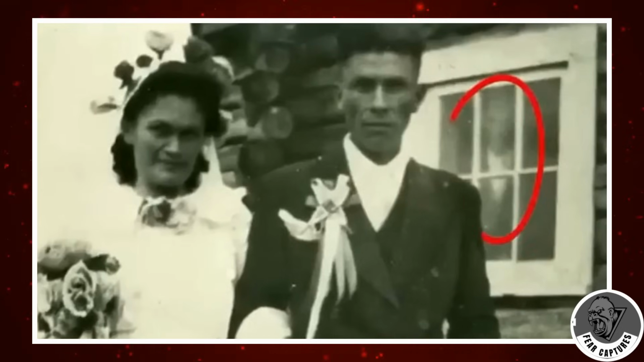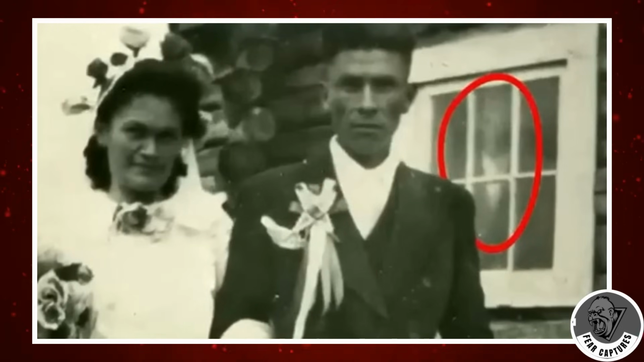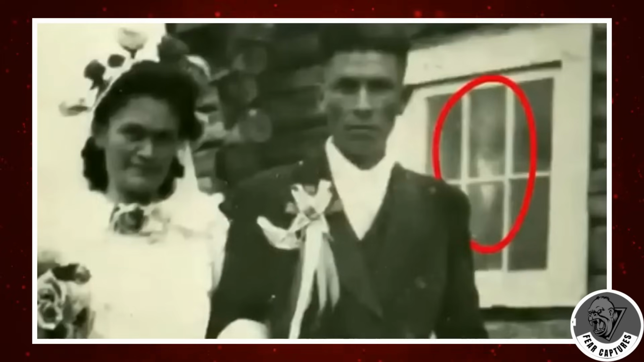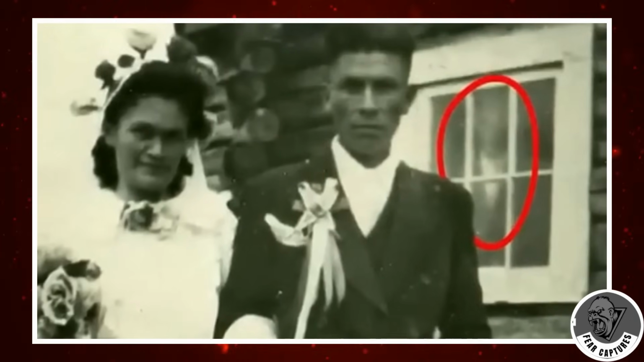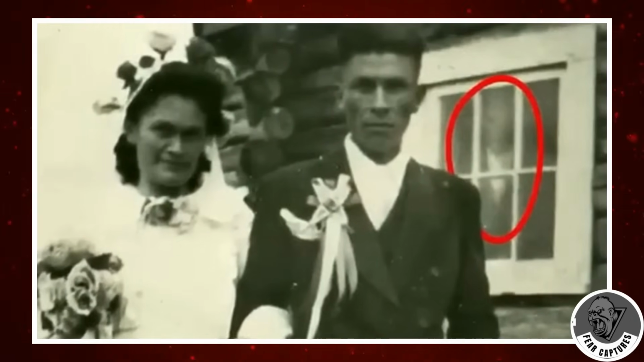Yet, upon closer inspection, a disquieting presence emerges from the background, its features obscured in shadow. The tale takes a sinister turn with the revelation of the photograph's discovery. Family elders, upon scrutinizing the image, were confounded by the enigmatic figure lurking within. Its presence defied explanation, casting a pall of unease over the otherwise celebratory scene.